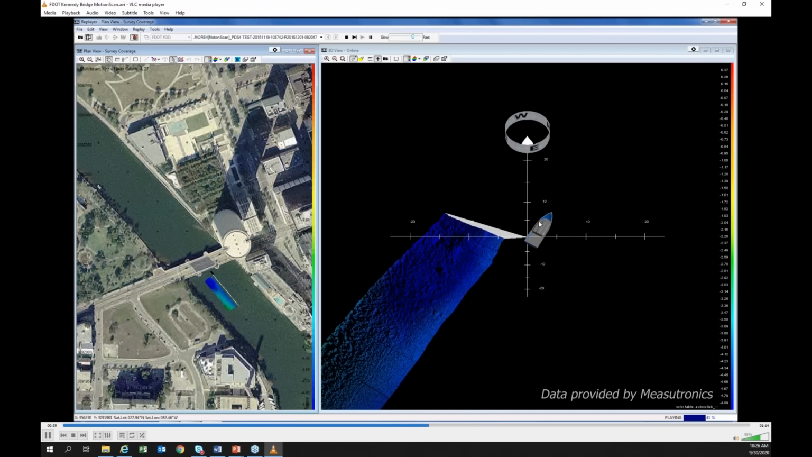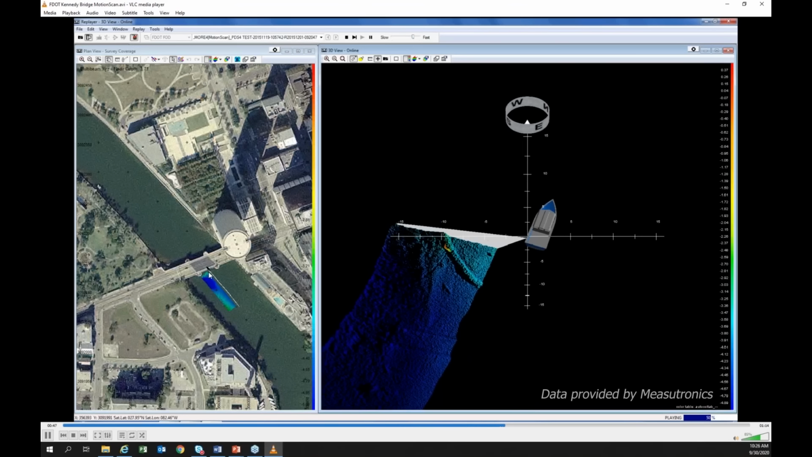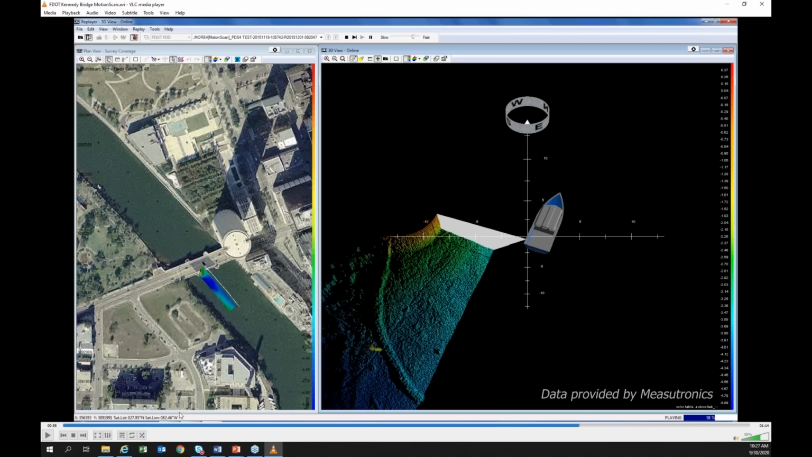So this integration was done with an INS as well. When moving under the bridge itself, we lose GPS positioning, but then the INS takes over to correct for any GPS dropouts. And this is a nice example of an area that might be of interest for a municipality that's inspecting this bridge.